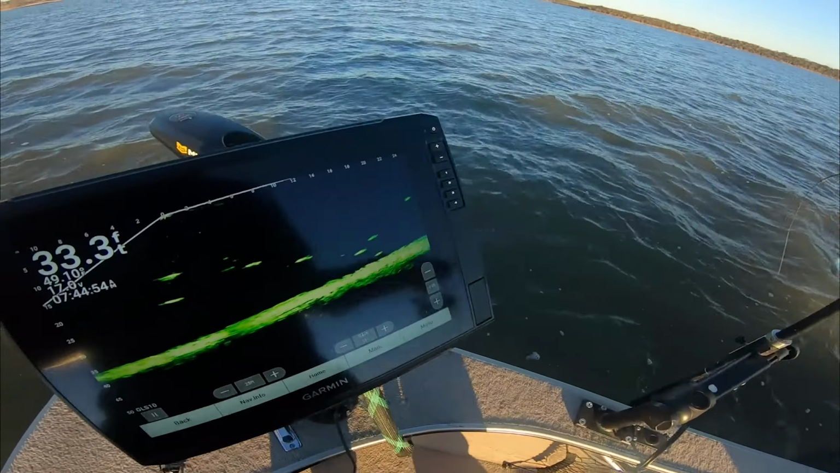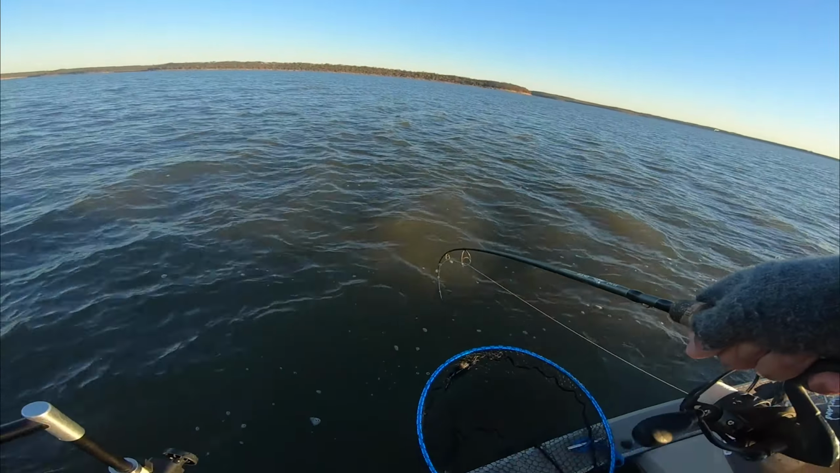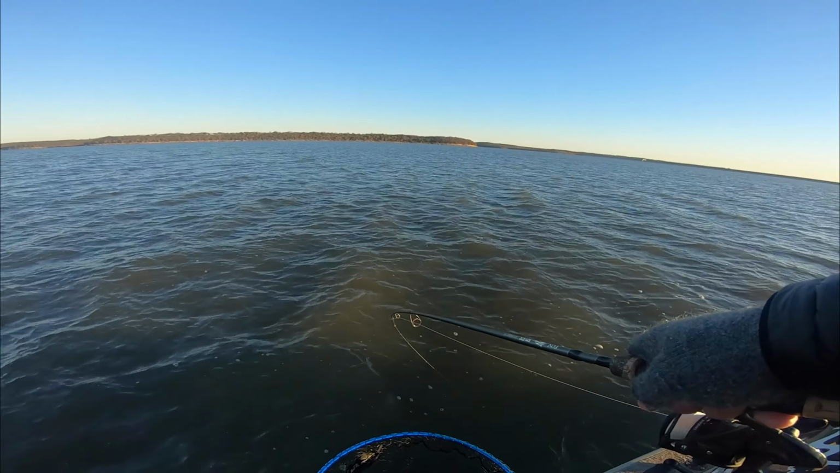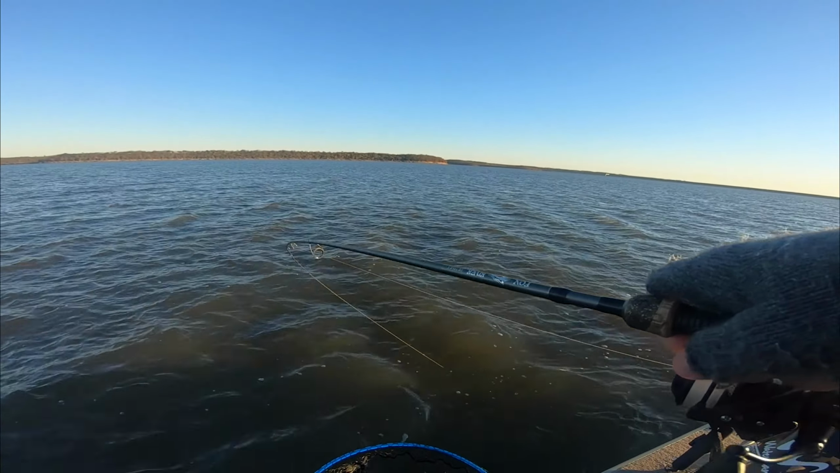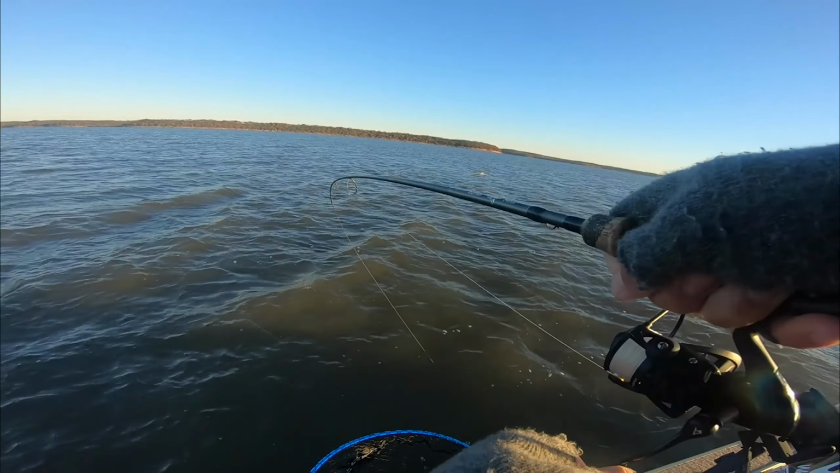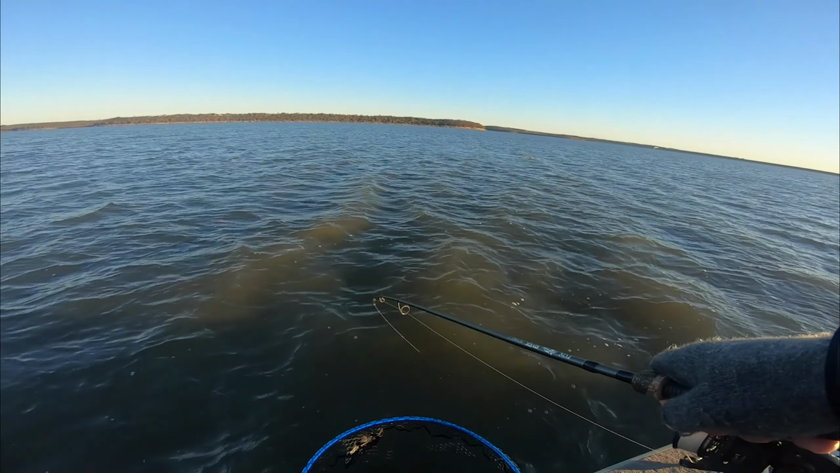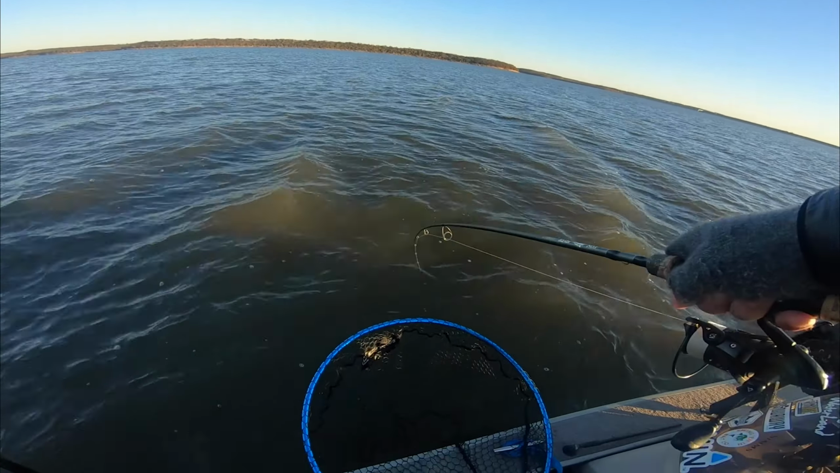Look at this graph, guys. Big marks down there. If this is a walleye, it's huge. Look at that, I can't even move him. Oh God, those head shakes are so scary. It feels like a big walleye. Yeah, it's a walleye. His head shakes are just like a big walleye.